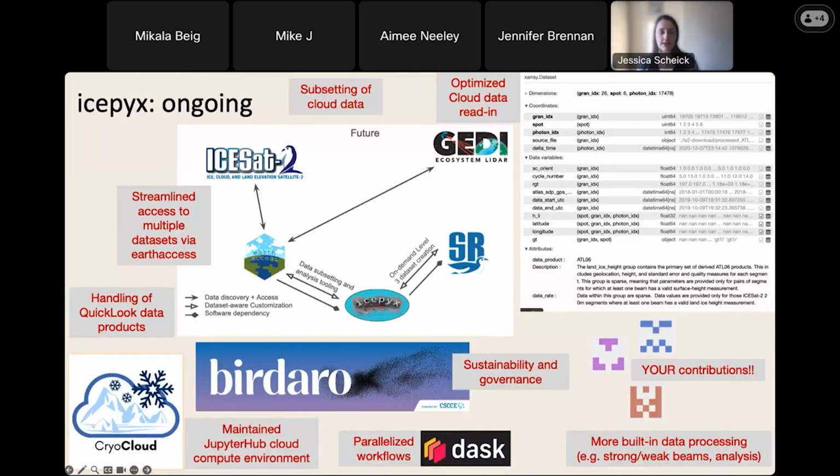Last but not least, we have lots of ongoing work. As I said, we're working on that cloud-optimized data read-in. We're thinking about how we can streamline access to ICESat-2 datasets across the entire ecosystem. icepyx itself is participating in the CSCCE's Berdaro program to think about sustainability and governance. And we would love to hear from you about what features and functionality you would find most helpful in your workflows.